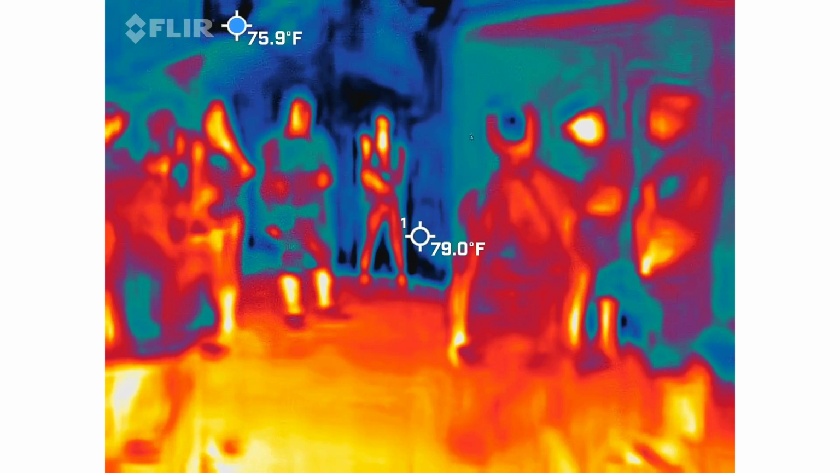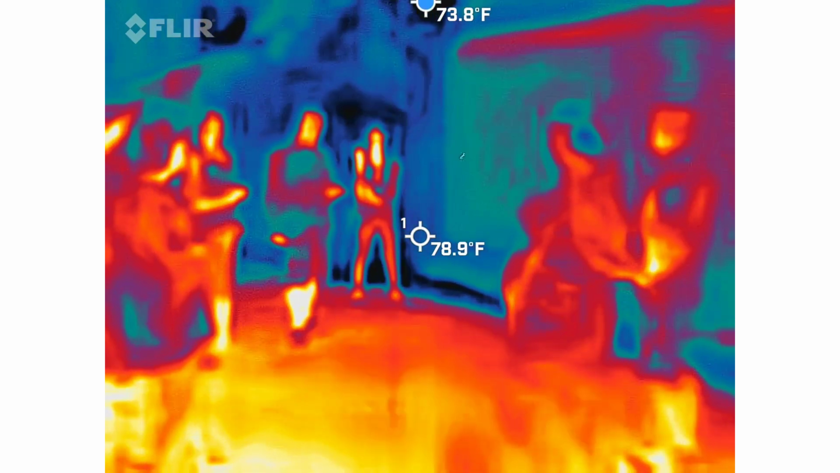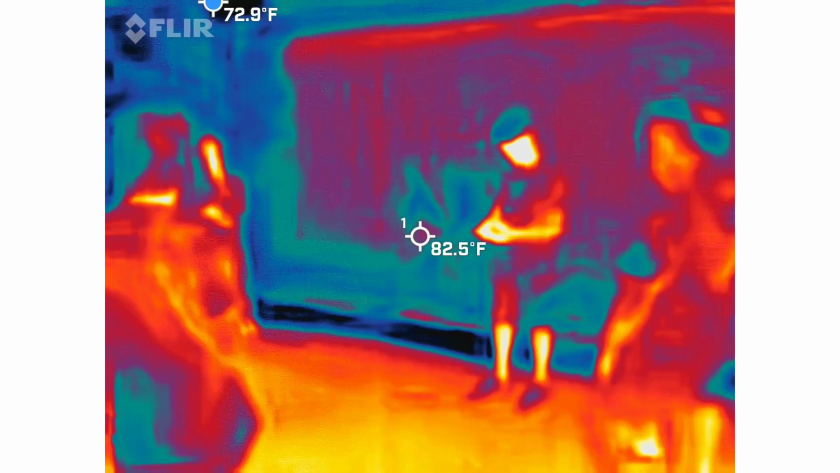Am I like, oh my God, super excited about it? Not necessarily. I'm going to wait to see what else comes up around this tower. It's just being finicky tonight. I don't know if it's the humidity or what it's doing. This might be the thermal imaging camera that we keep breaking, right?